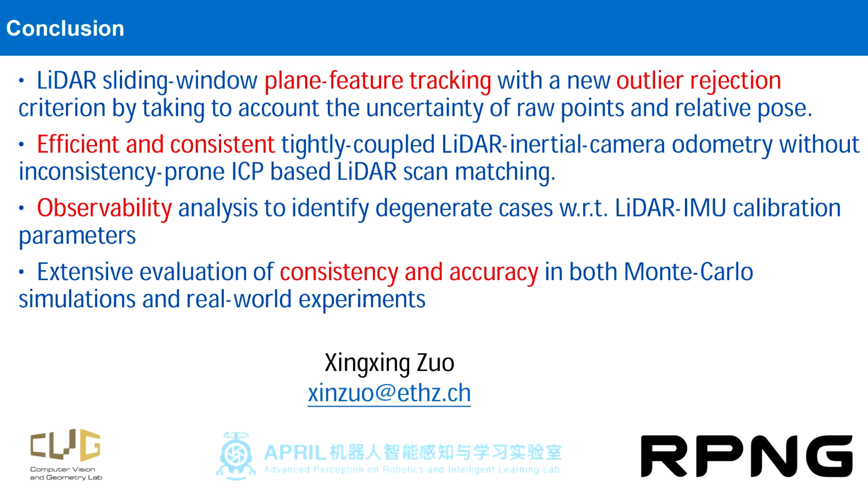To summarize, we propose a LiDAR-inertial-camera odometry with a sliding window LiDAR plane feature tracking method, which enables constraints across multiple LiDAR frames. A new outlier rejection criterion taking into account the uncertainties from both the raw LiDAR points and the relative pose between LiDAR frames is advocated.